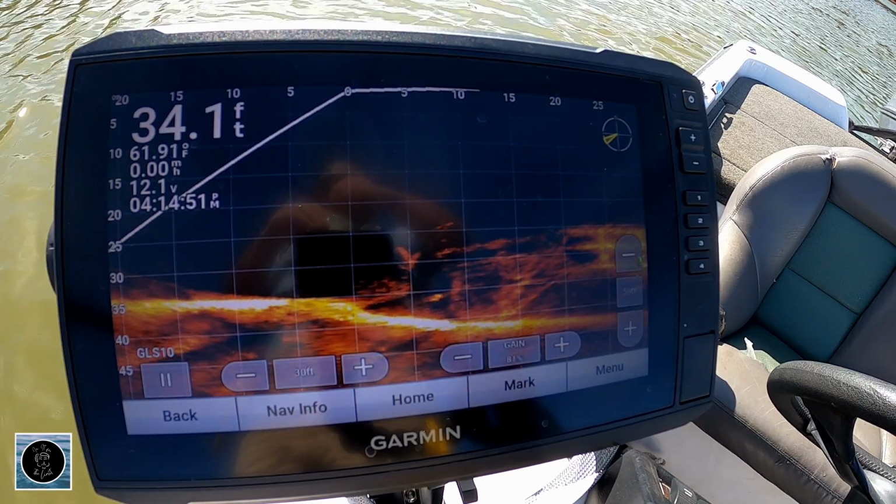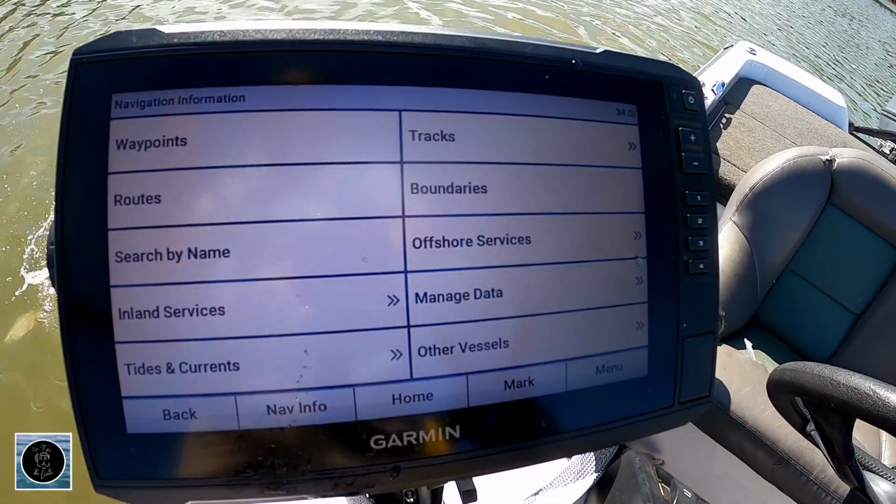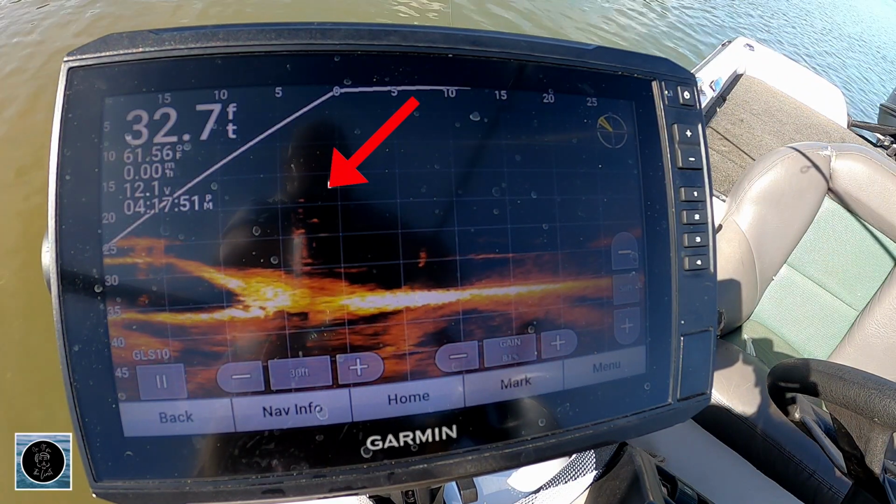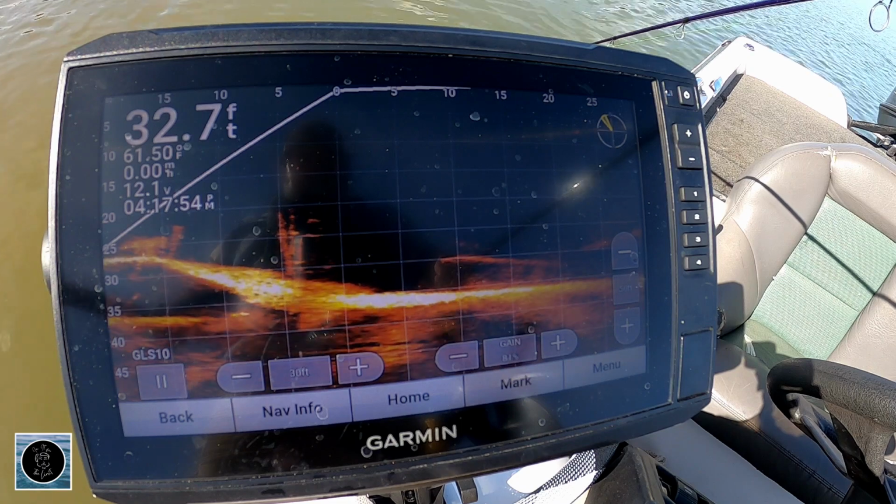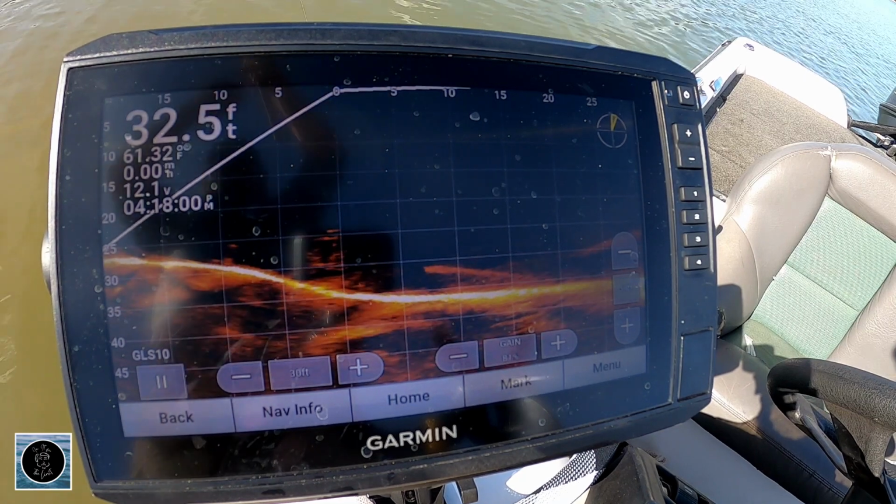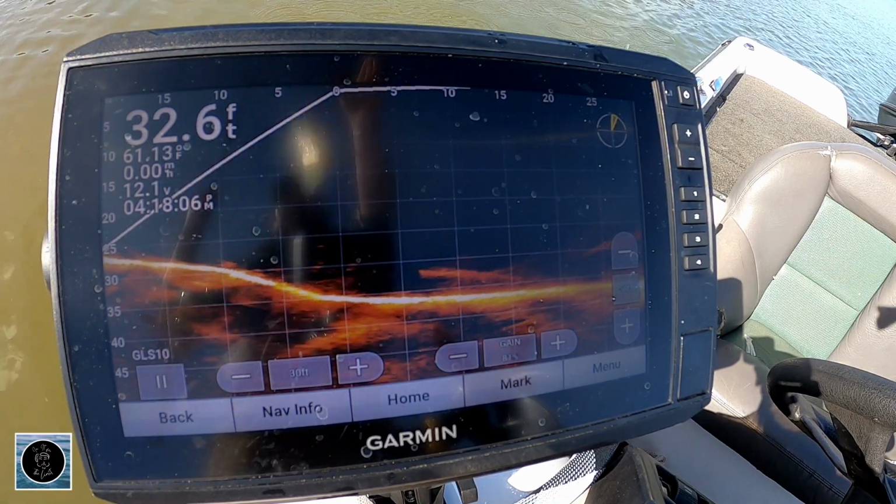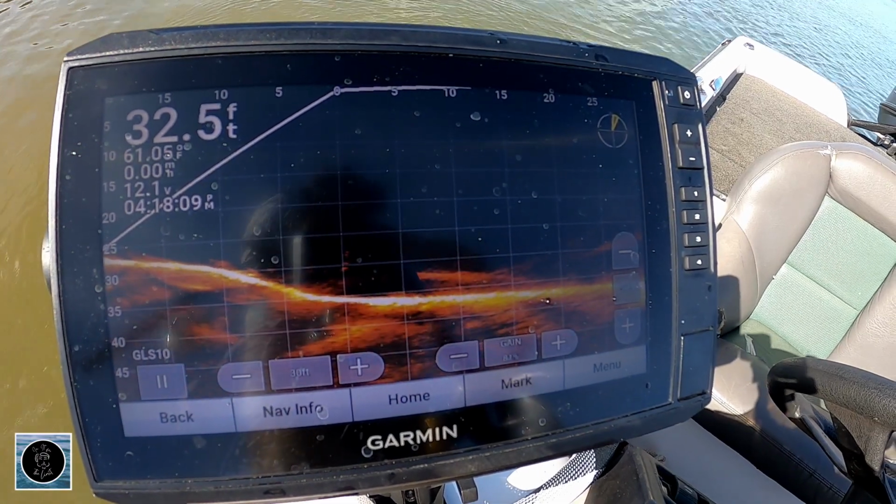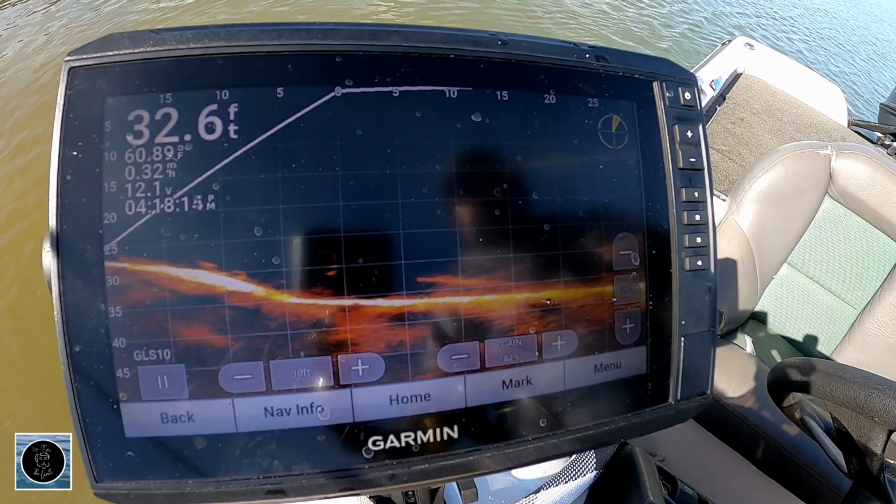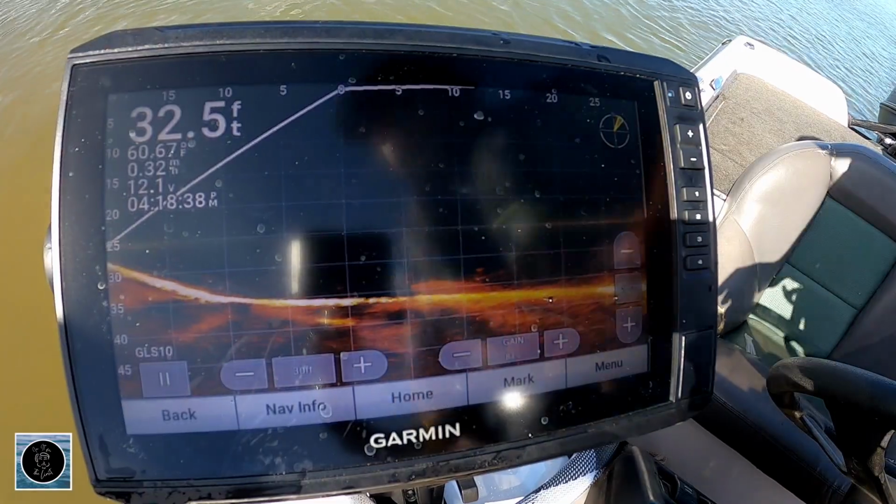Baby. Tiny, tiny, tiny. That was good. There's a keeper. Maybe. I don't know. Let's measure him first. This one's a keeper. No, oops. That's not good. Well, that one was just under.